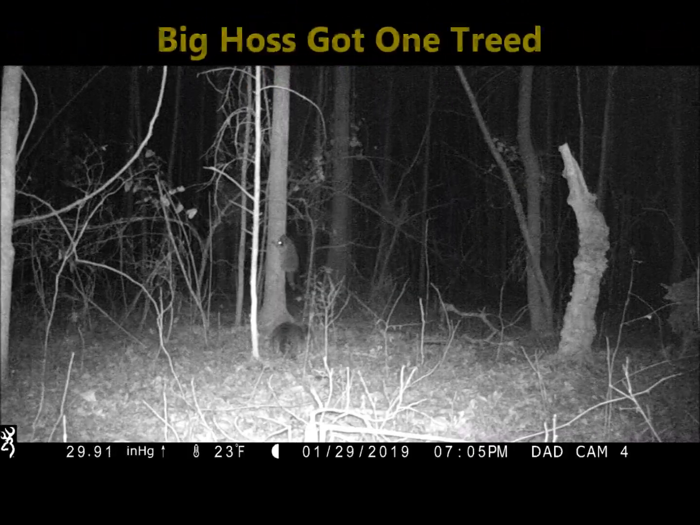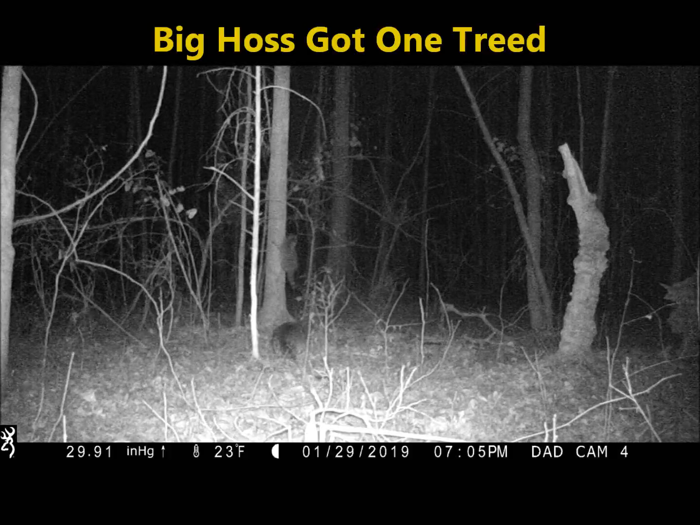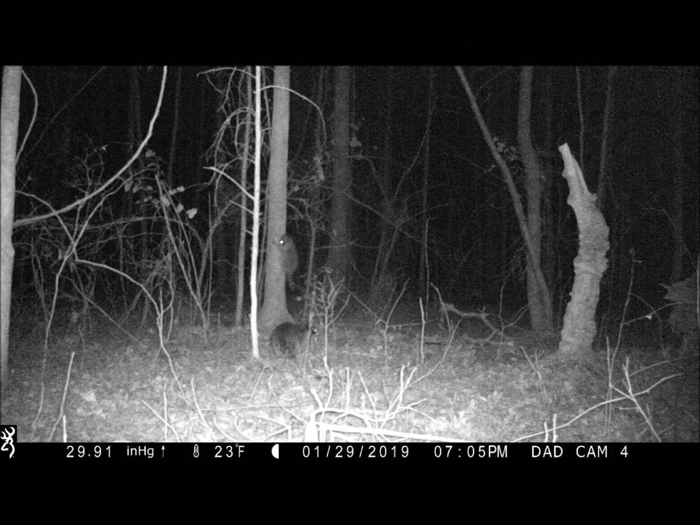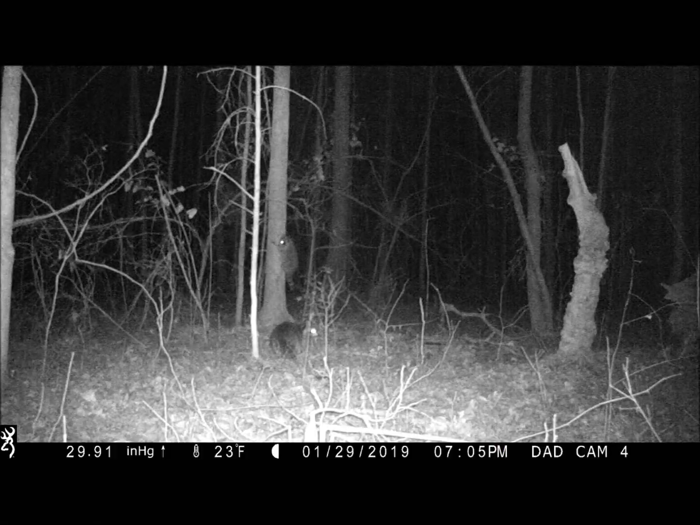We're going to start segment 2 out with old Big Hoss. Big Hoss looks like he's got another normal coon treed here. We don't know what happens after this. They scattered, I guess, for some reason after this clip was made.